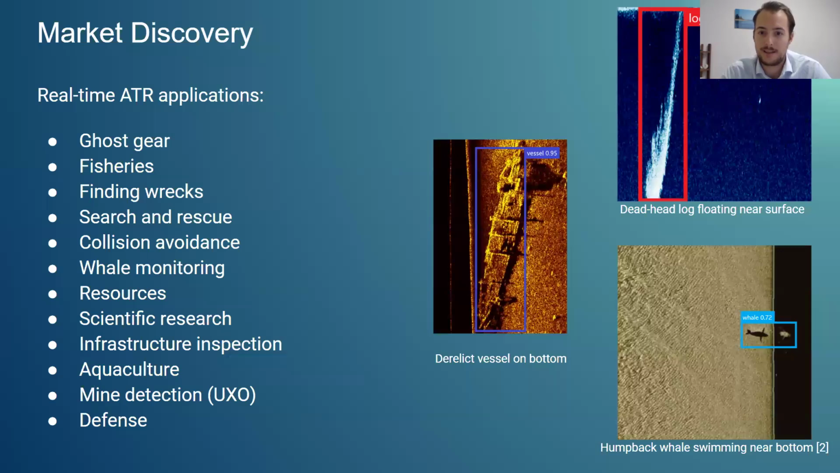Finding wrecks is something that we've had the pleasure of doing work with, and I have a few images of some wrecks that we went out and tested our model with. Also planes, so being able to go out and detect a sunken vessel as soon as possible so that we can mitigate the damage to the environment and increase the safety in that area. Search and rescue is another big one where you can use AI with marine imaging, whether it's above water or using sonar below water to help with search and rescue operations.